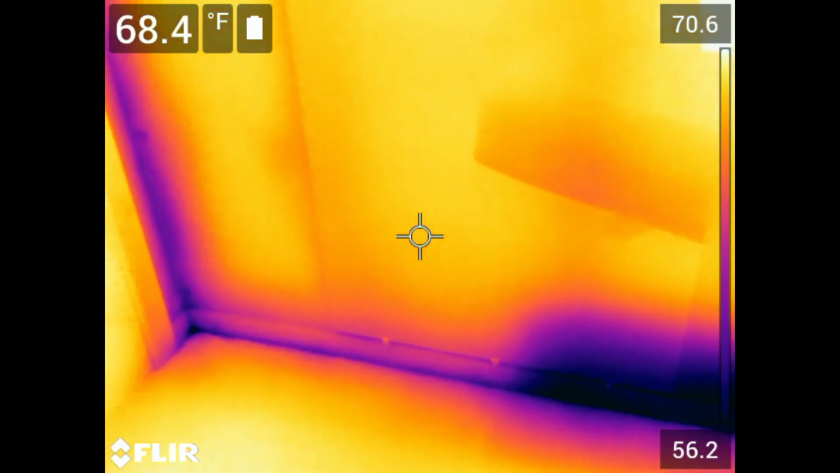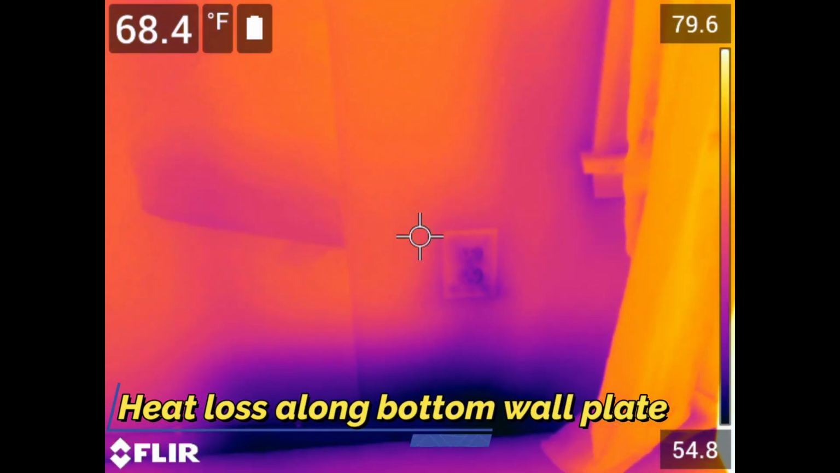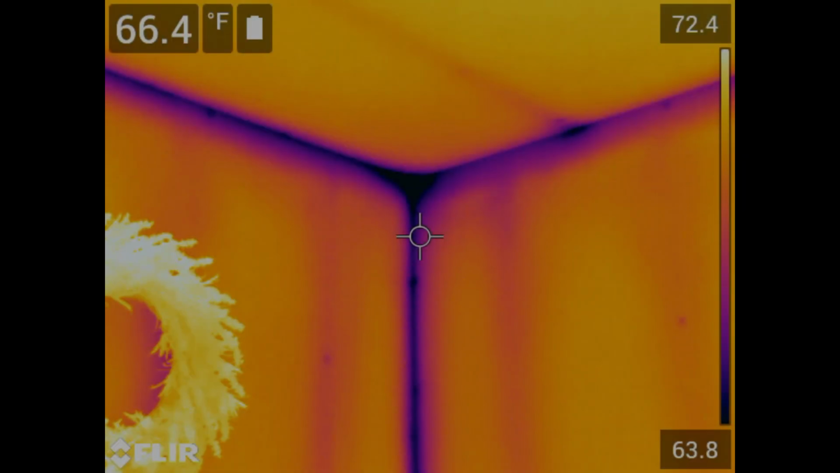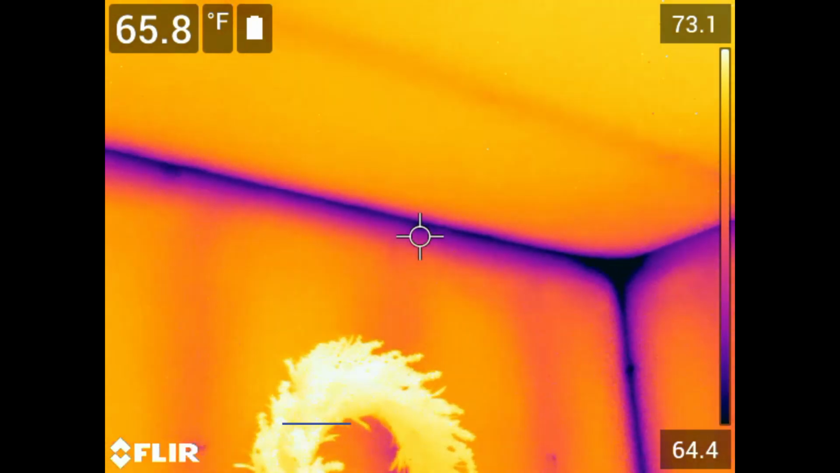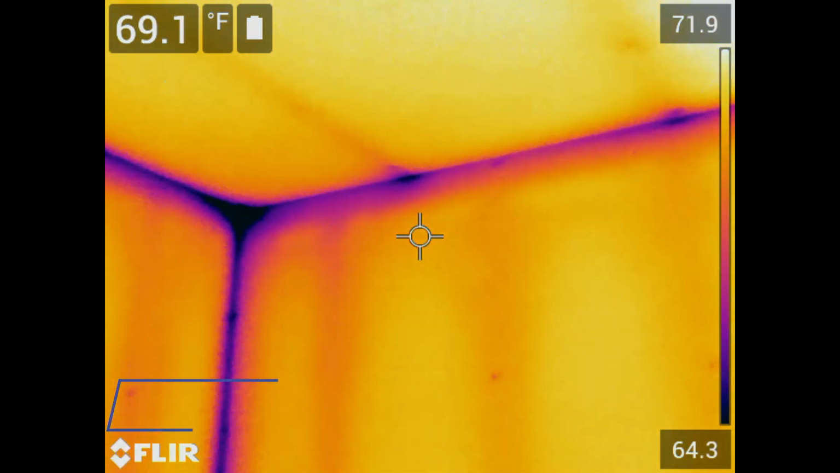And here's heat loss along a baseboard and at our exterior receptacle. And here we have heat loss along the top plate and exterior corner.